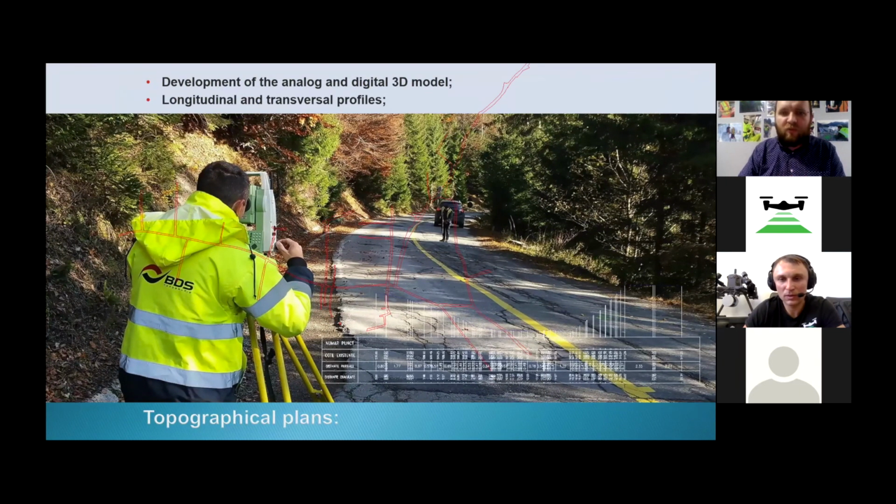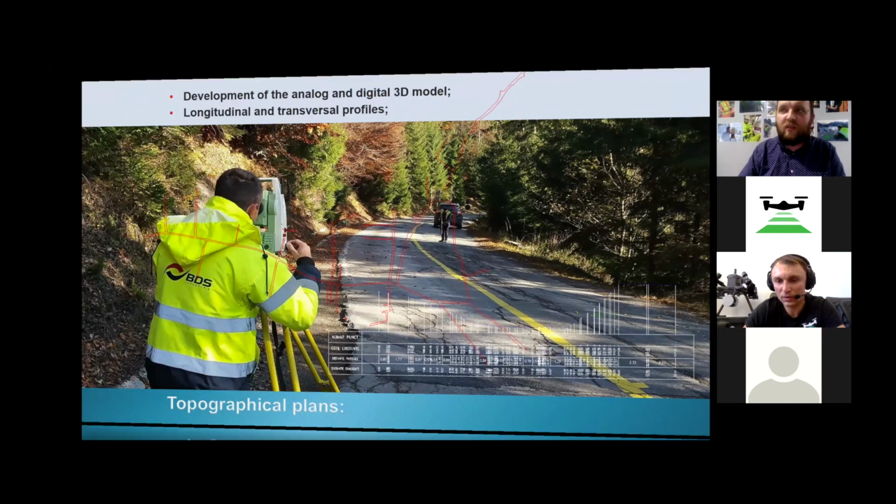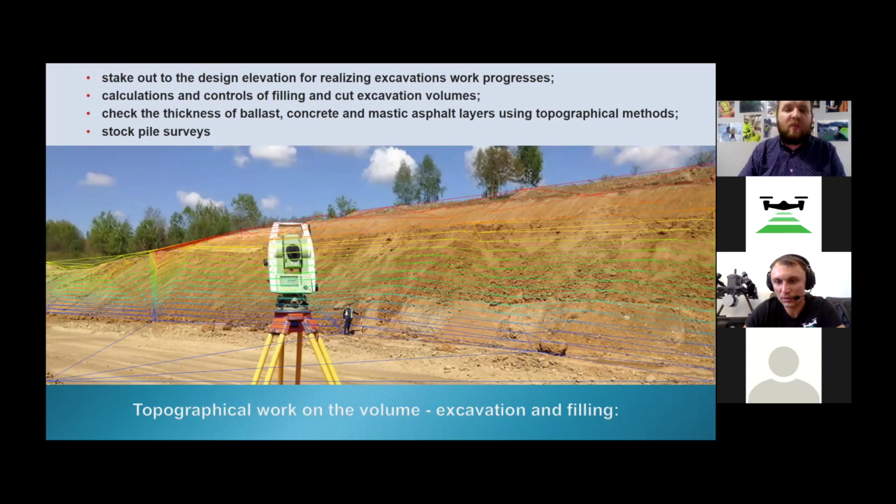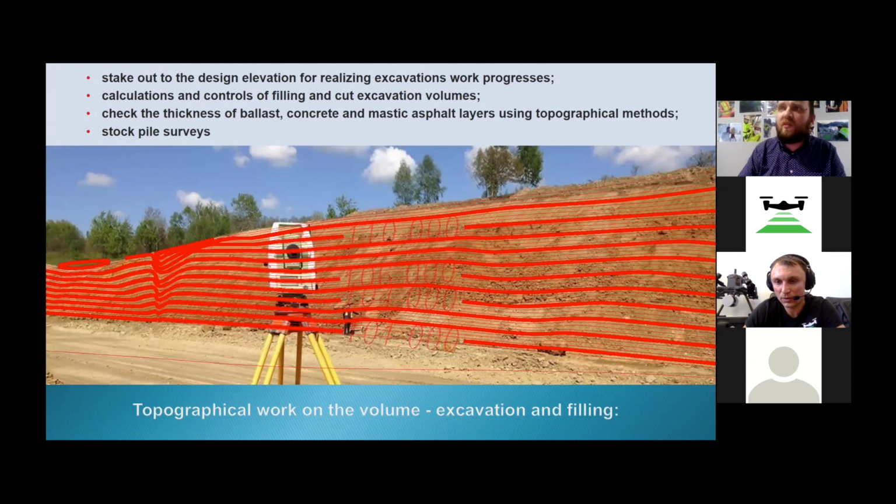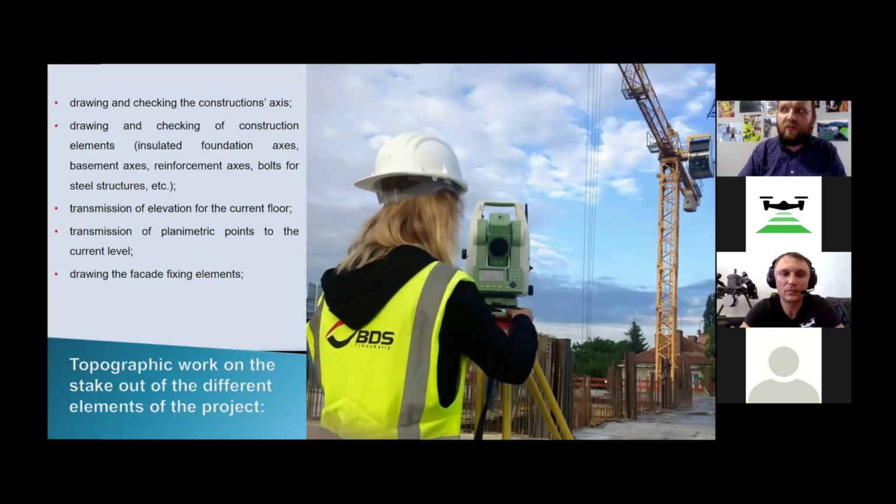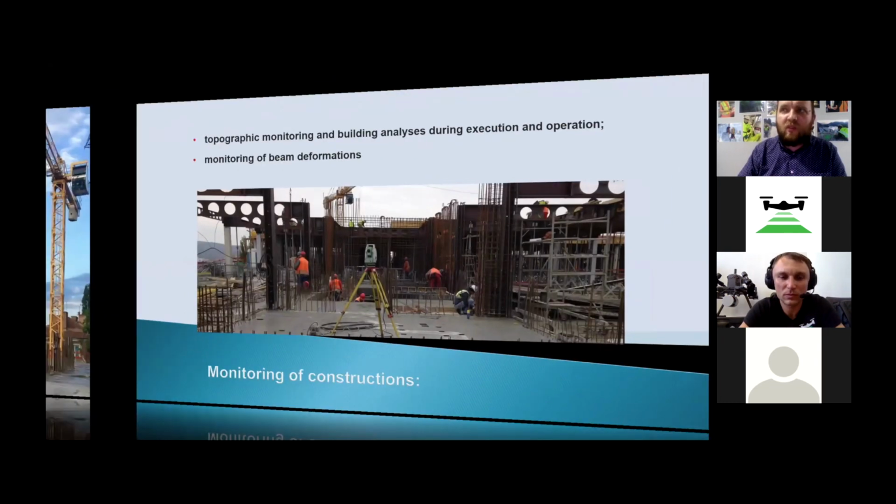We can generate from a CAD file cross sections and anything. Also, here we have quantities about fill and cut. In this particular case, it was a new highway in Romania, and also a project for a new building and monitoring construction.